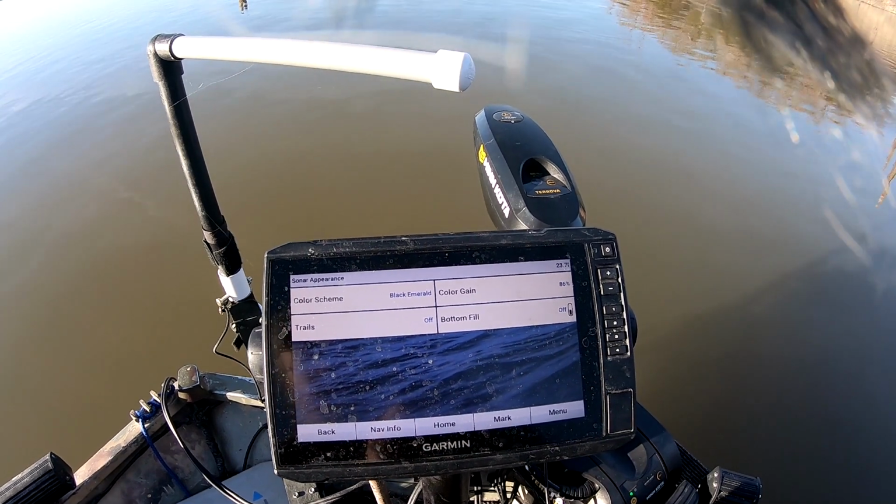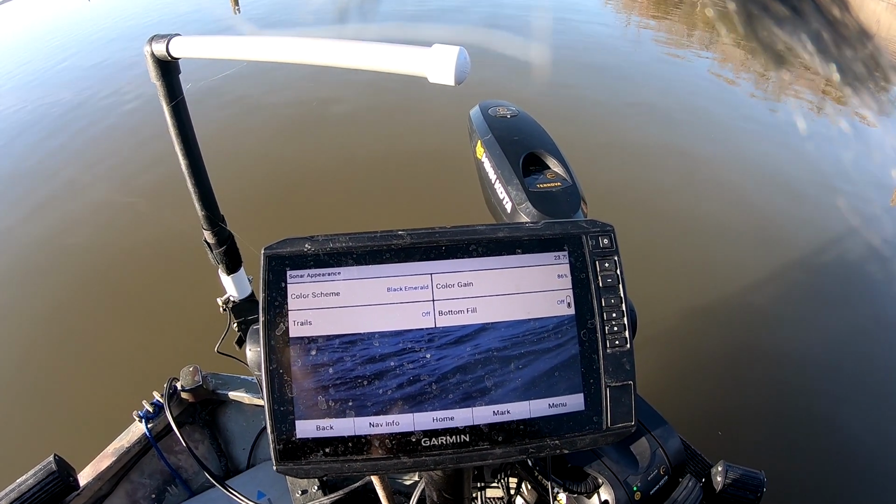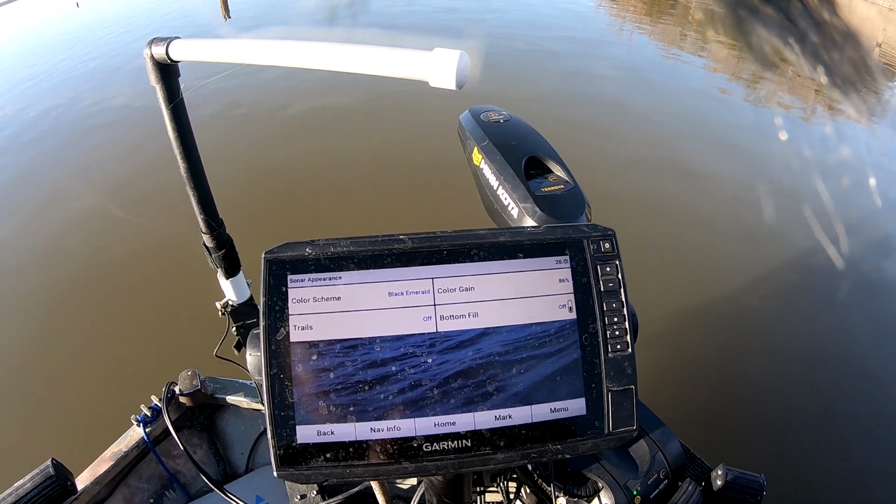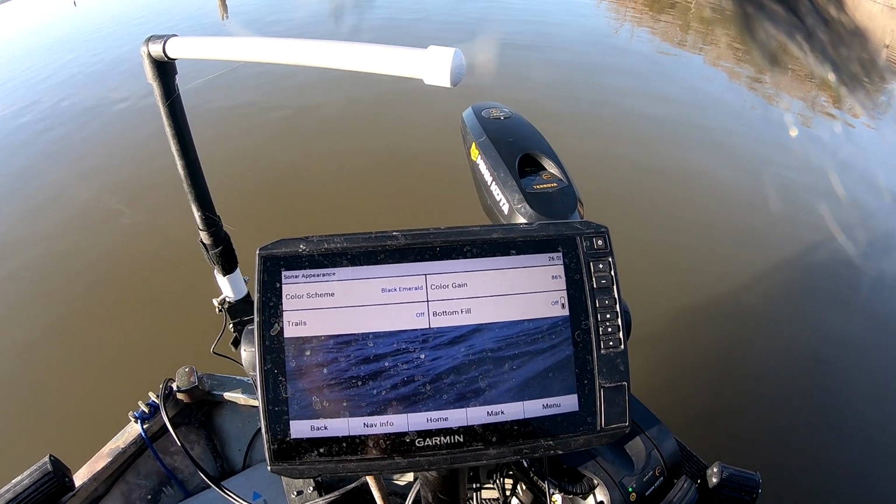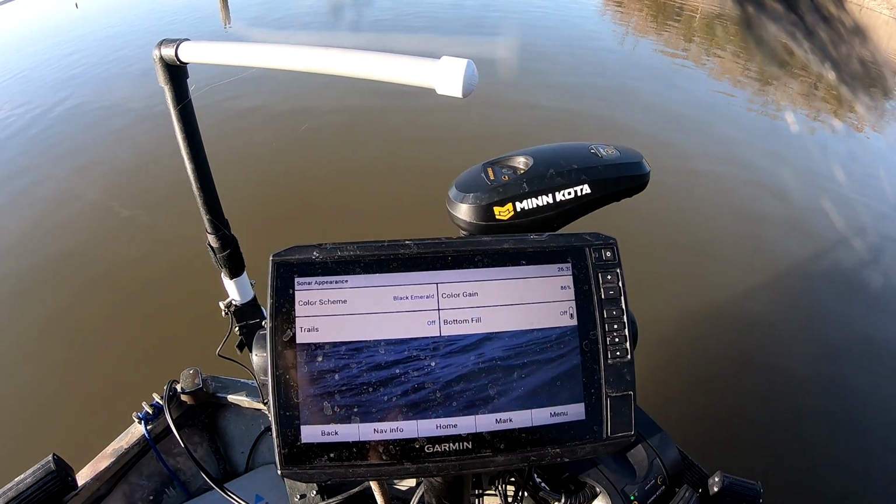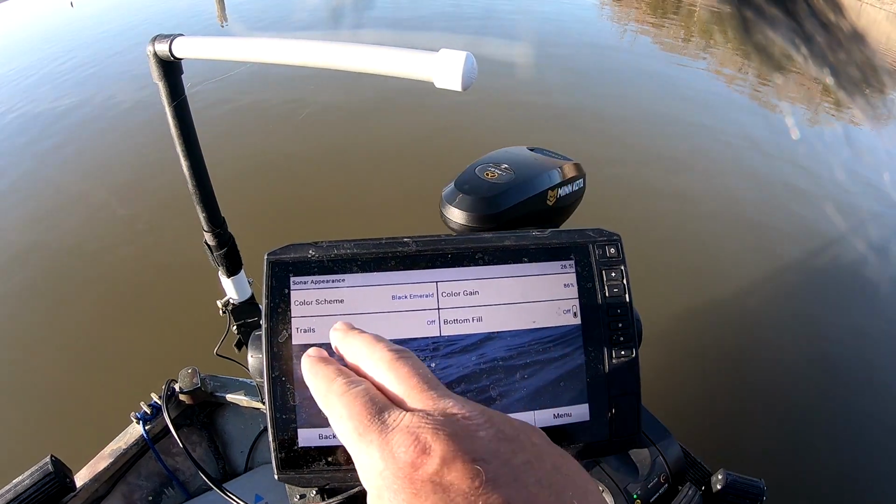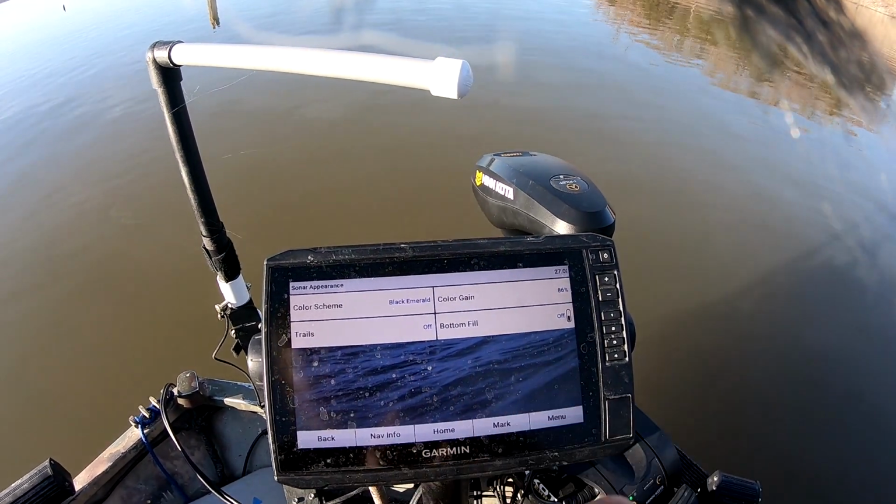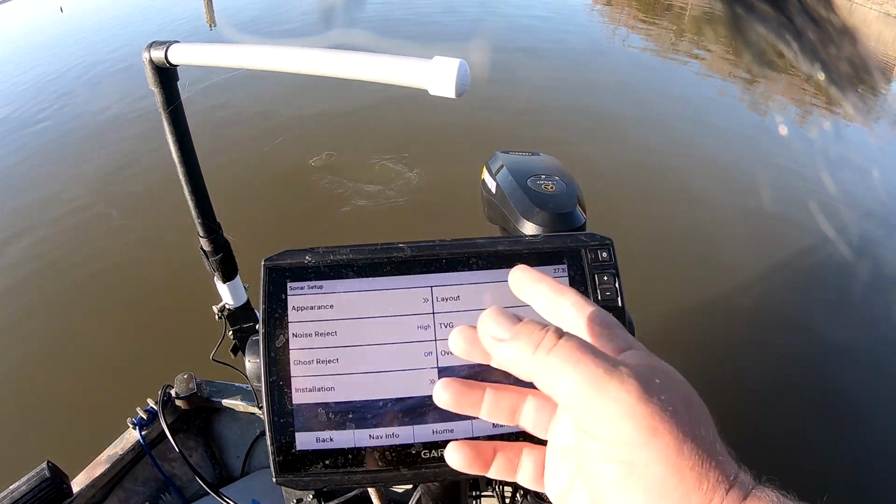Keep in mind, if you got a lot of trash in your water, that can actually give you false signals and you can see ghost images. But as long as you have your settings right for what you're fishing and you're not getting a lot of static in there, the color gain won't be a big deal. You want it pretty high. I run 86. I like the black emerald. It's got all kinds of colors. I keep trails off and bottom fill off. Okay, then we go back.